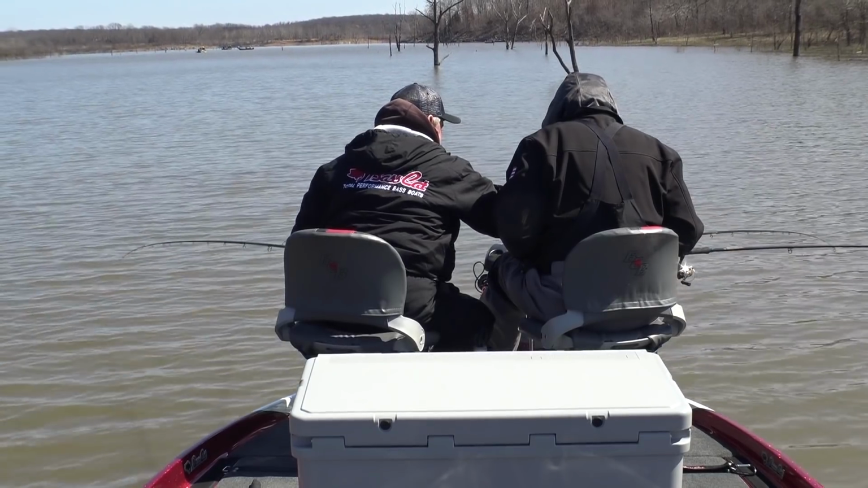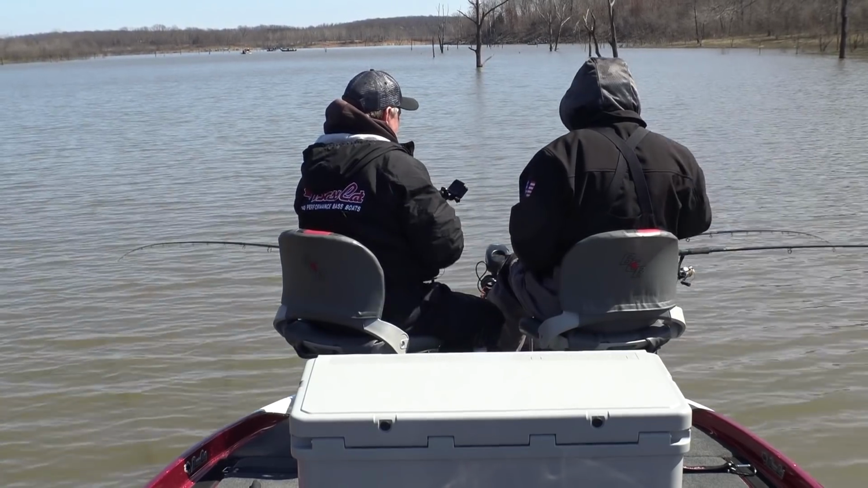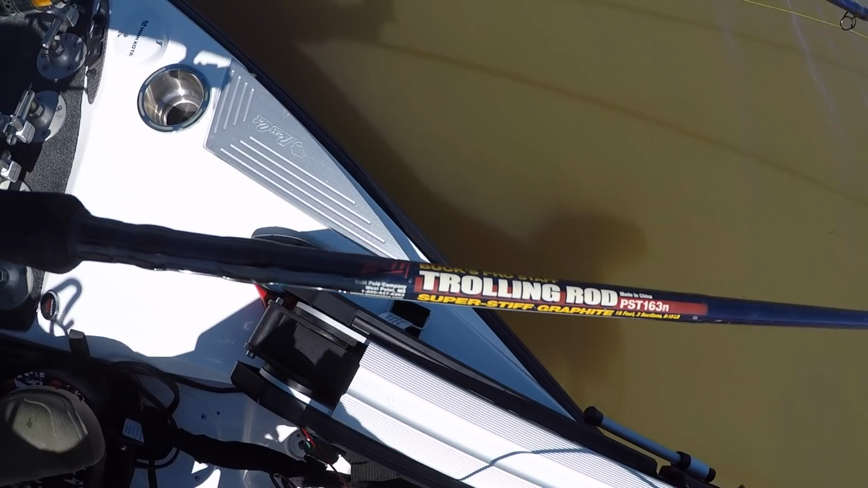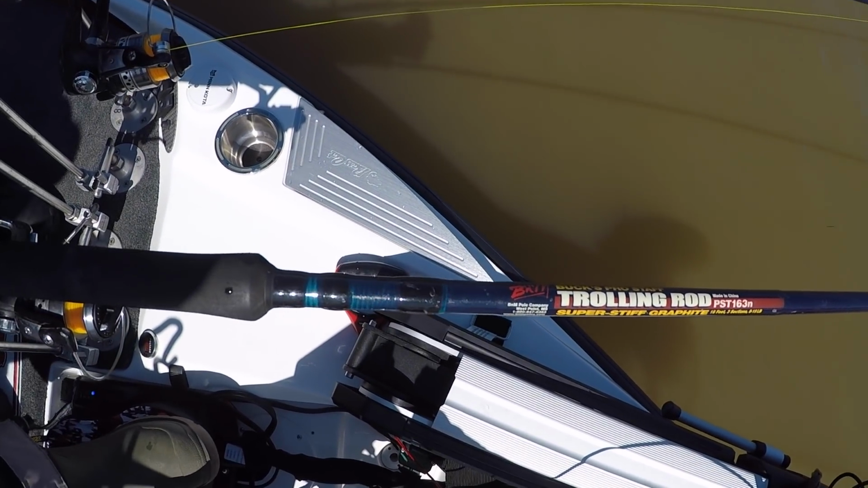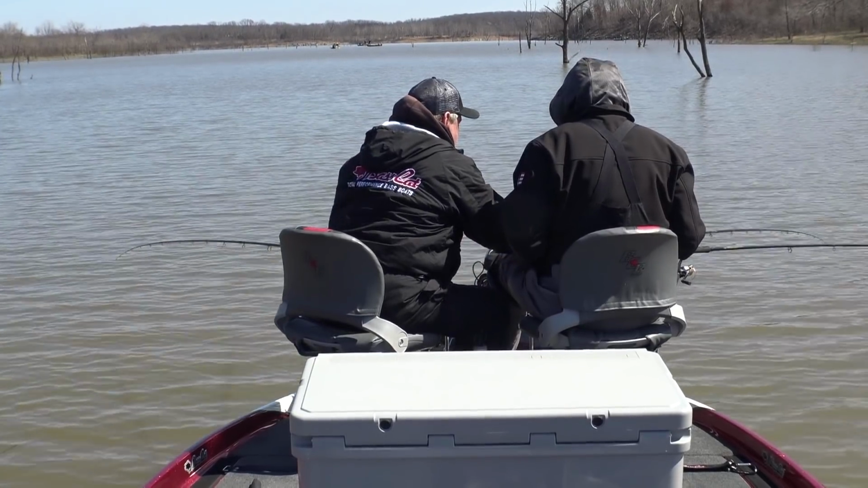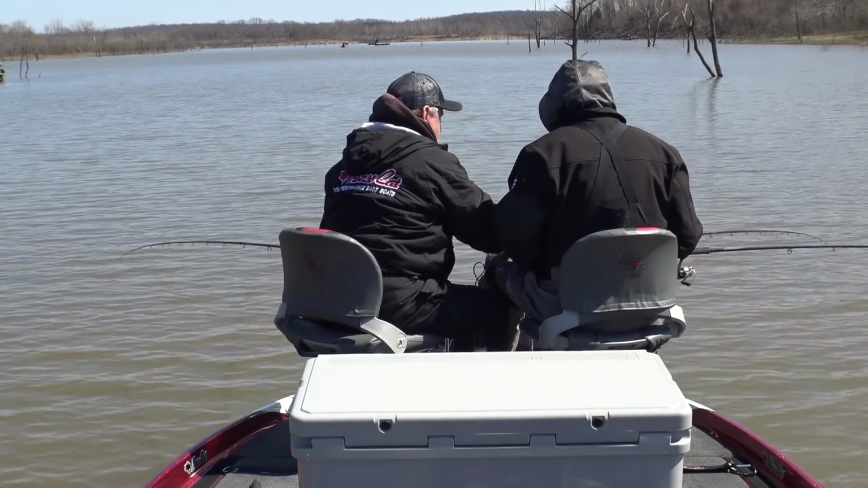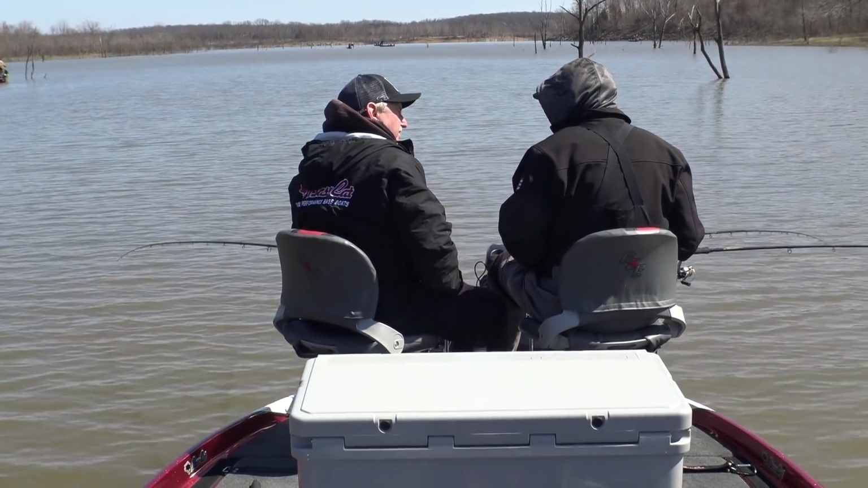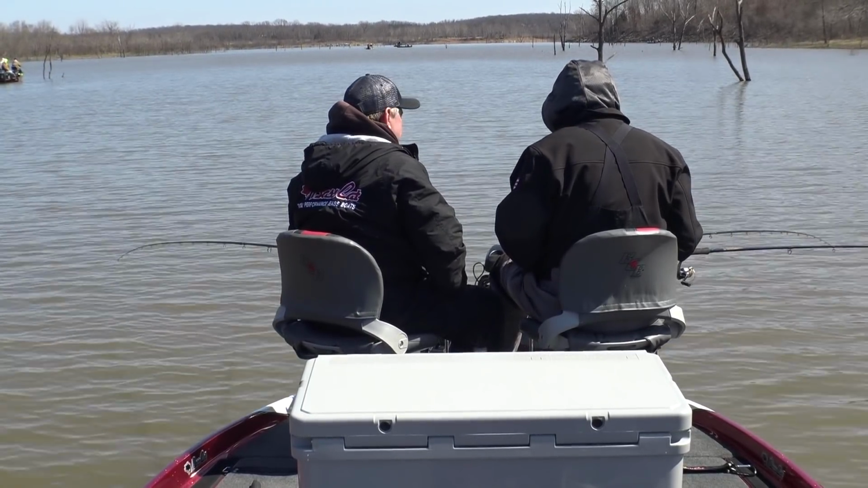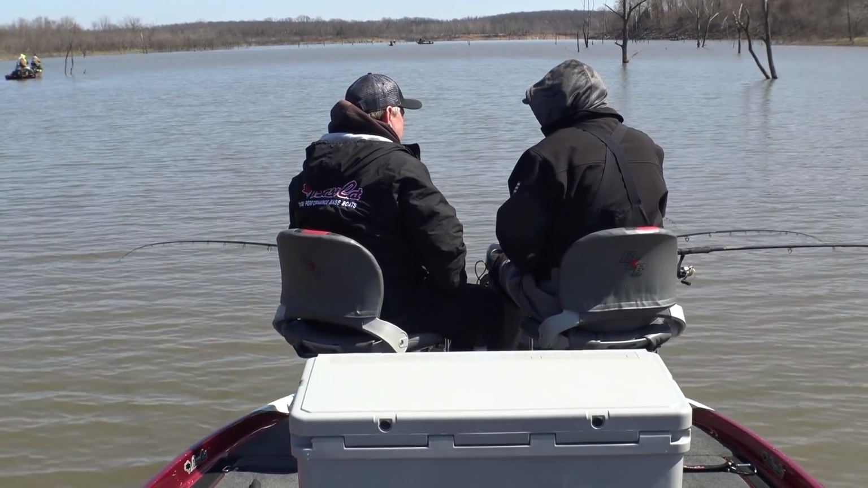Charlie, tell me about these. Here, let me get my camera out. Tell me about these rods we're fishing here. We're using the Pro Staff trolling rod, 16 foot. I was down talking to a good buddy of mine in Mississippi, and he was telling me how they started taking the Captain Coleman tips and putting them on the trolling rod. That gives you the stiffness of the trolling rod coming out.